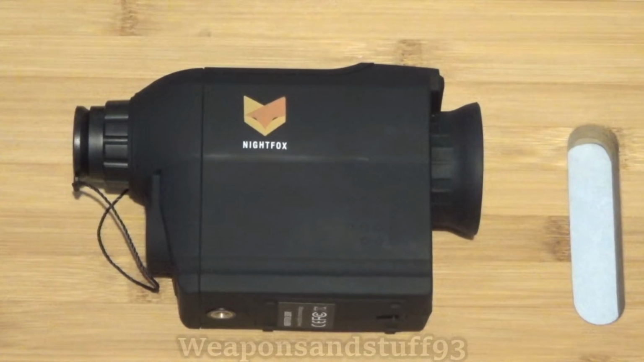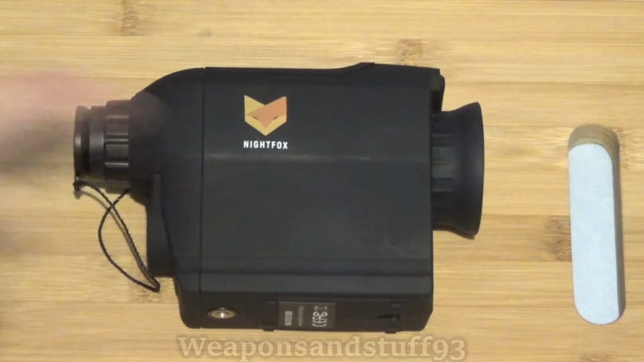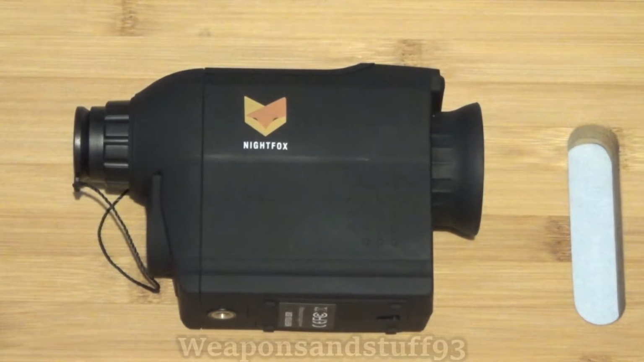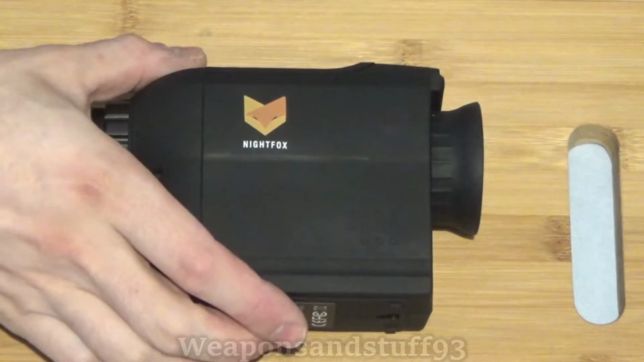But like I said, I want to go over what it can do, what it can't do, what it could do better and all things like that. So you get it in a box and it comes with the Nightfox ATR itself, a carry case and a transfer cable. I don't think other than the instructions there was anything else in the box. And so it looks like this.